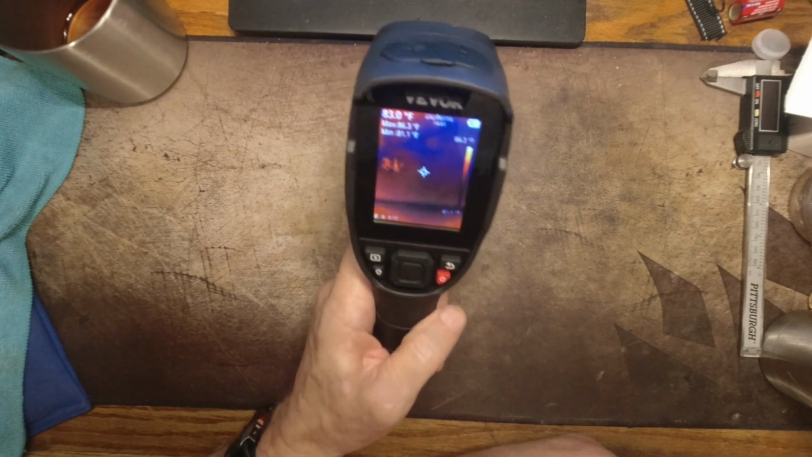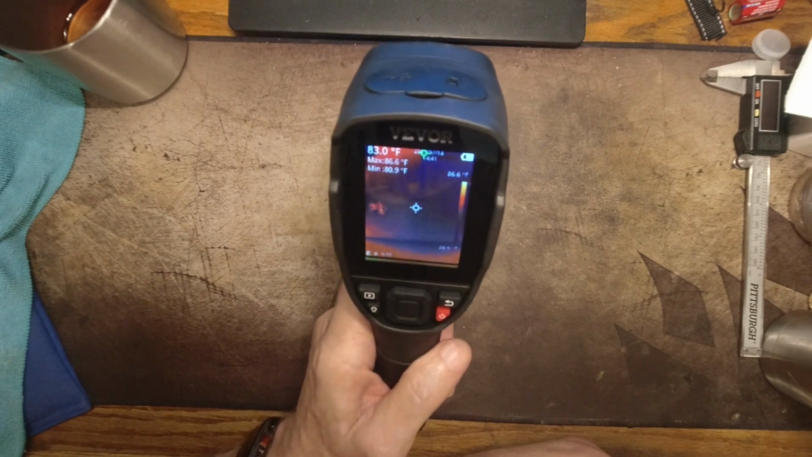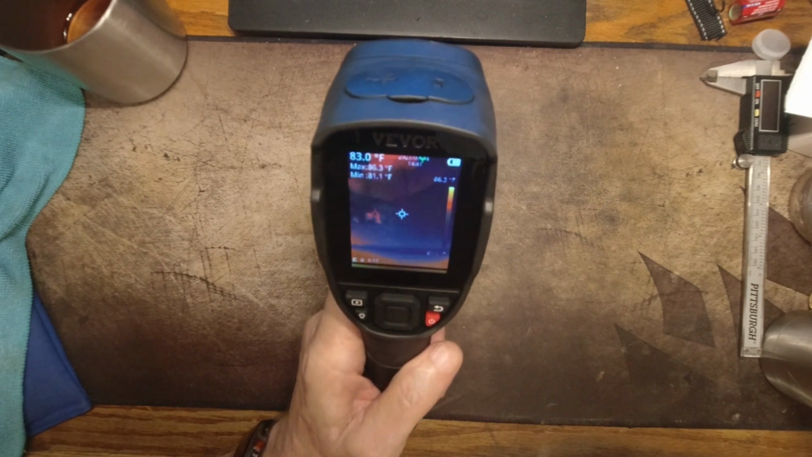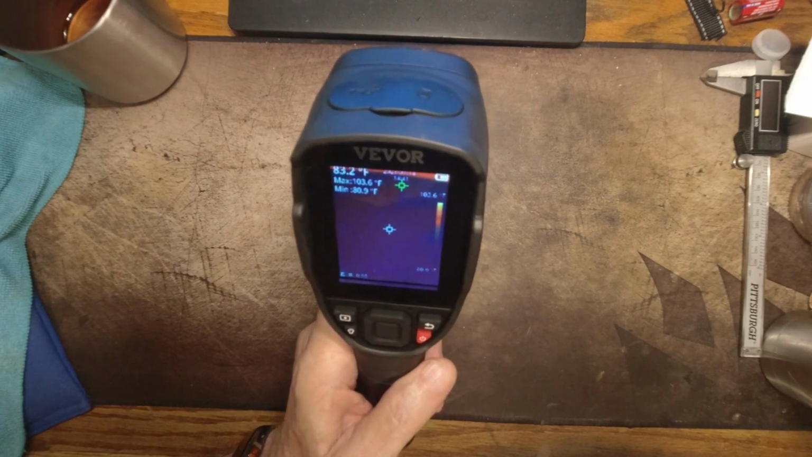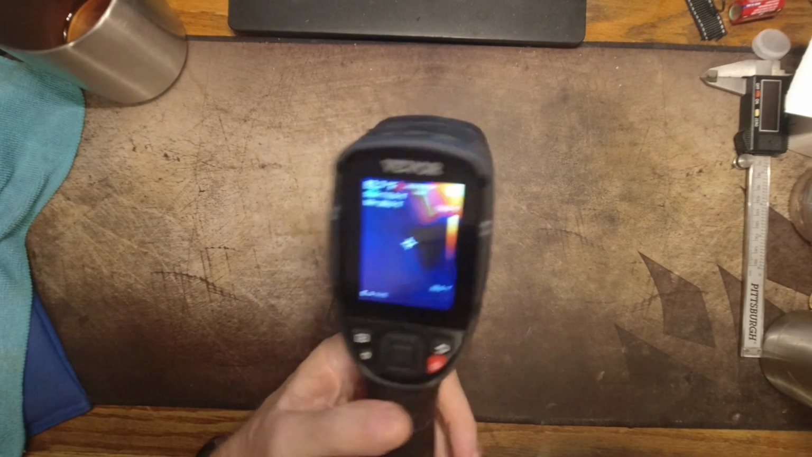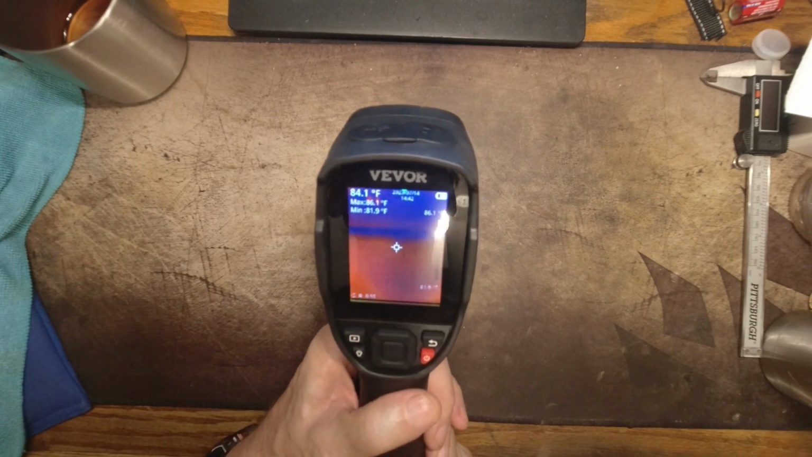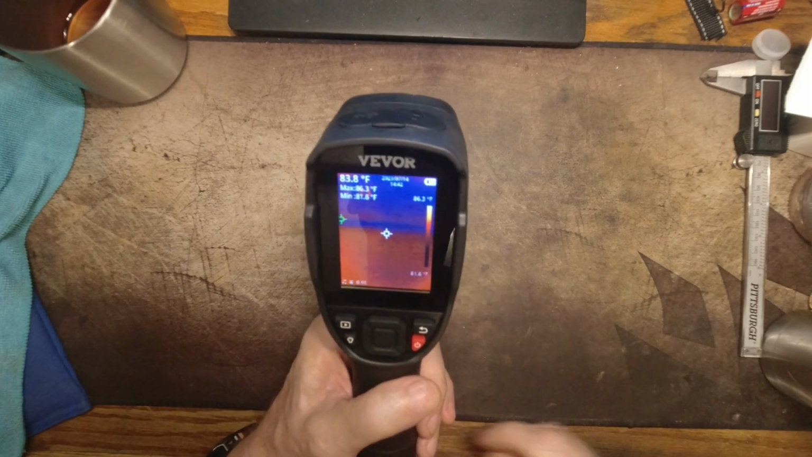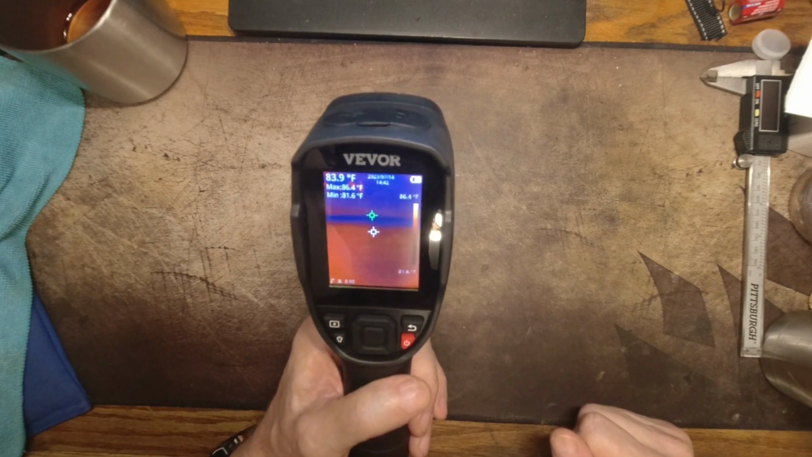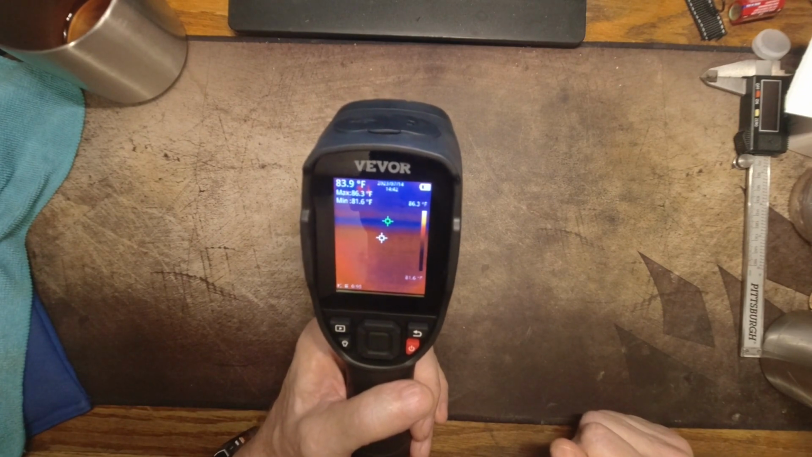It's amazing how much you learn just by pointing this thing around your house and your shop and just seeing what's producing heat that either shouldn't be or producing way more than it should be. And hot spots in different things, and cooling systems on computers, and heater and ventilation, things like that. It really is an amazingly useful tool. So I highly recommend this. I think you'll have as much fun with it and learn as much from it as I will, and it will be a useful tool in your arsenal as well.